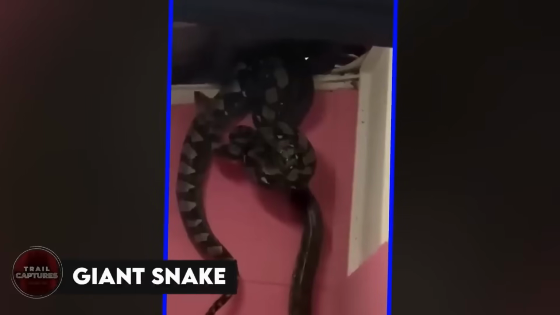Giant snake. In a regular house during the day, a secret video showed something strange. A really big snake was hiding behind the room's roof. It was so big that it scared everyone. Suddenly, the snake broke the roof and showed itself completely. It was long and wide, making everyone feel really scared. No one knew where this snake came from.